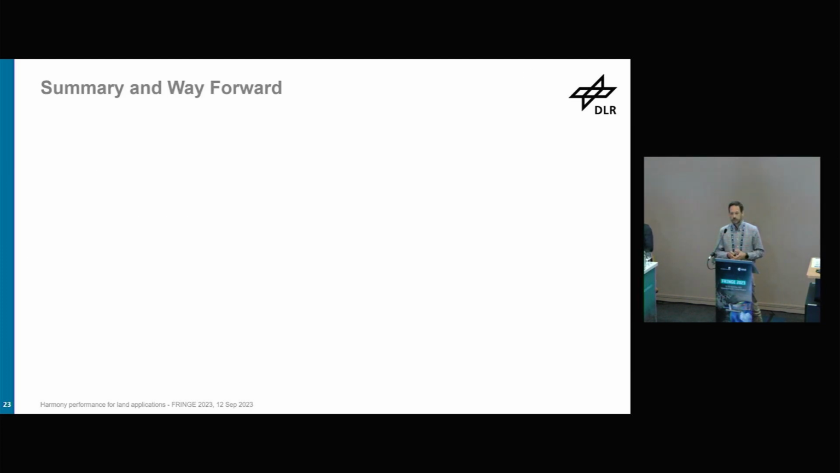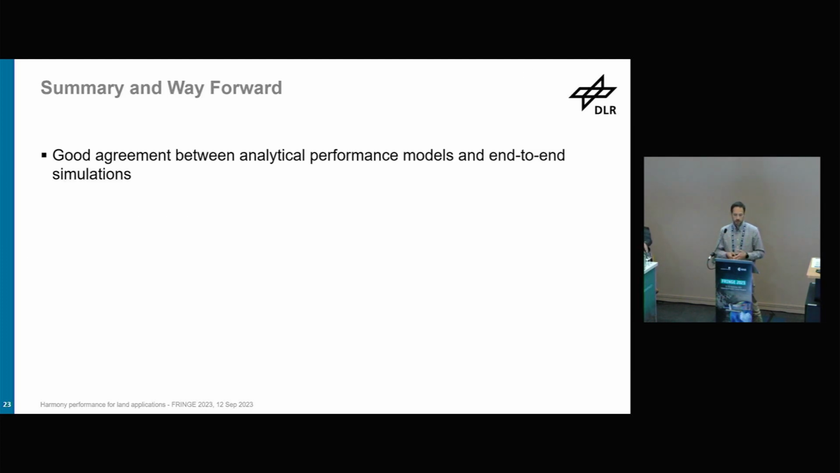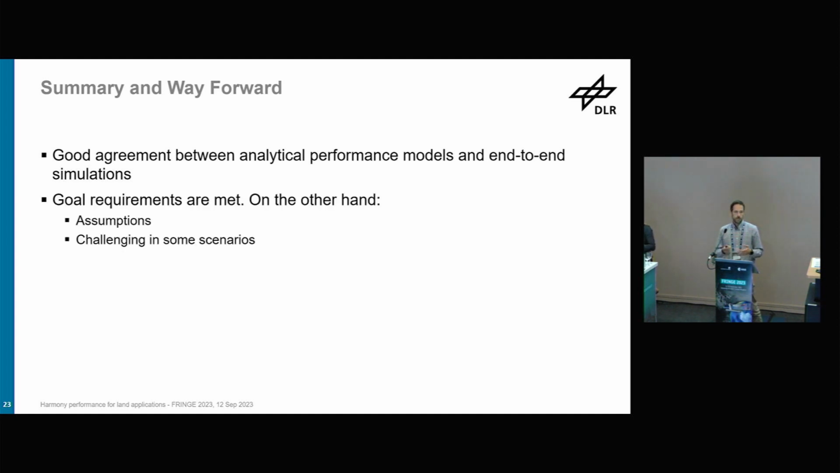And then just the summary and the way forward. So we see first a good agreement between analytical performance models and the end-to-end simulations. We can say goal requirements are met, or threshold requirements in any case, but of course we have to take these results with care. I mean, there were assumptions made. We know that there are some scenarios that are challenging, for example, in the case we have no long-term coherence, or in the cases where we might have issues with phase unwrapping in overvegetated areas, where we have lots of volume.